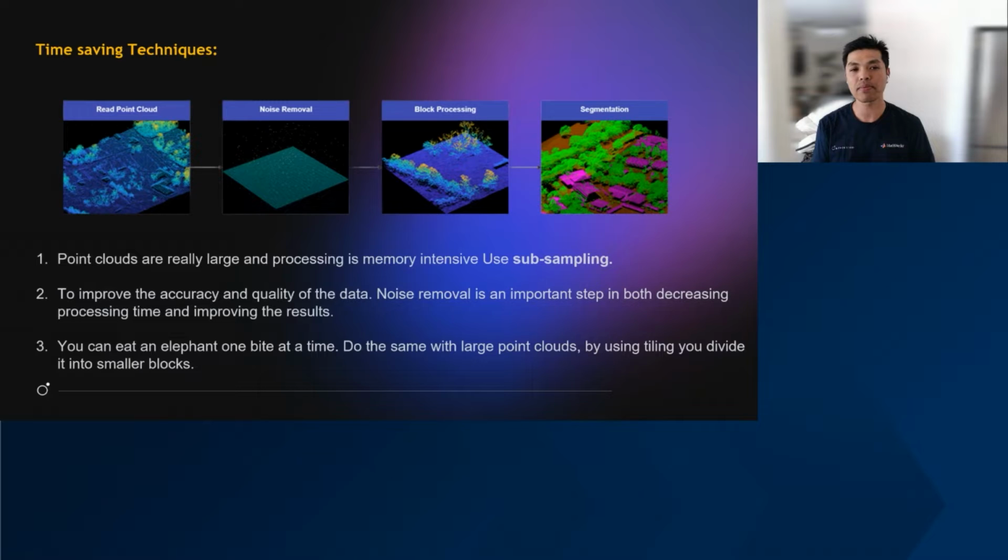And the last one is processing. You cannot wait days or even weeks for a result. So we've made it possible to process very large point clouds by utilizing a technology in MATLAB called block processing. You can process really large data sets by breaking them down into individual tiles and running simultaneous processing on those blocks. We'll discuss that further later on.